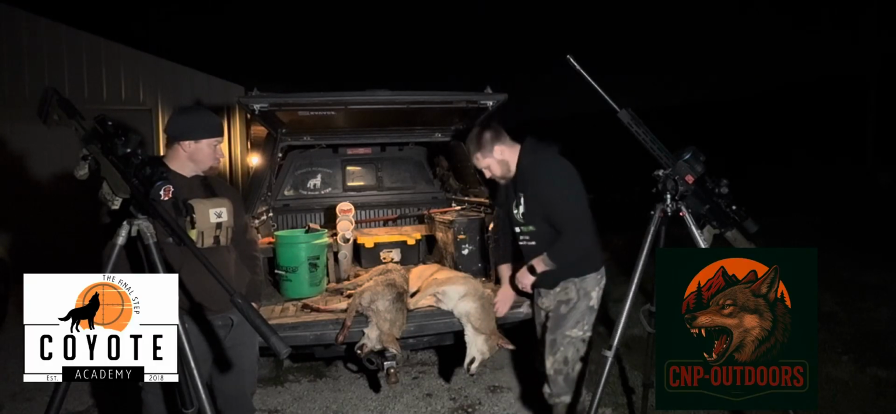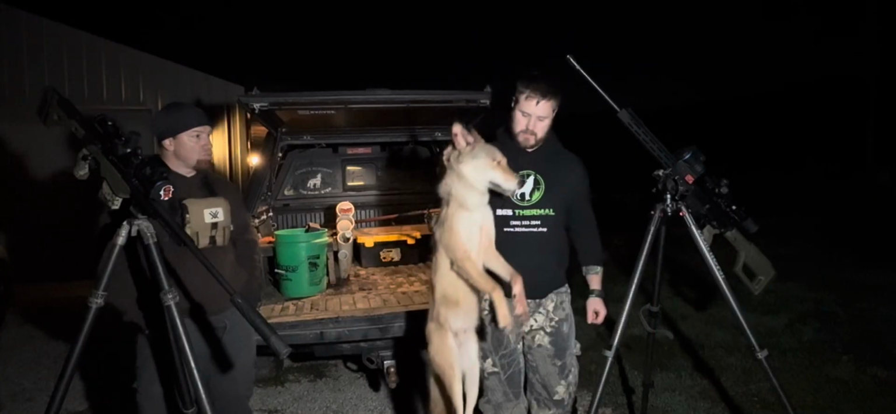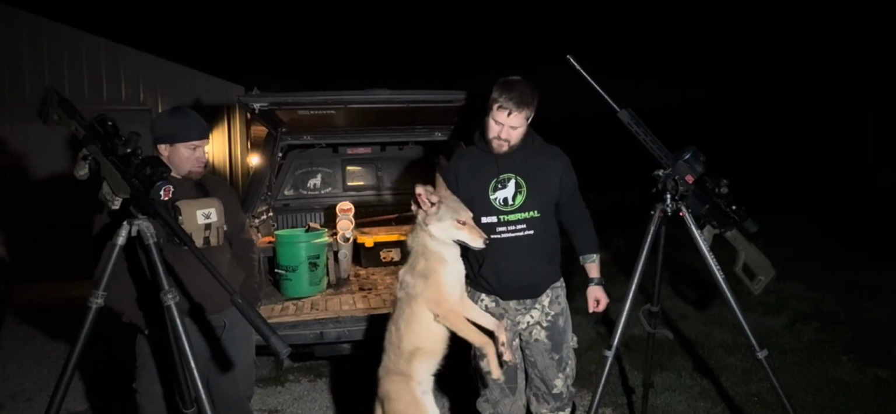So got a headshot on this, about 240 yards. Got a nice eye shot on this guy, real pretty one. So, a lot of fun.